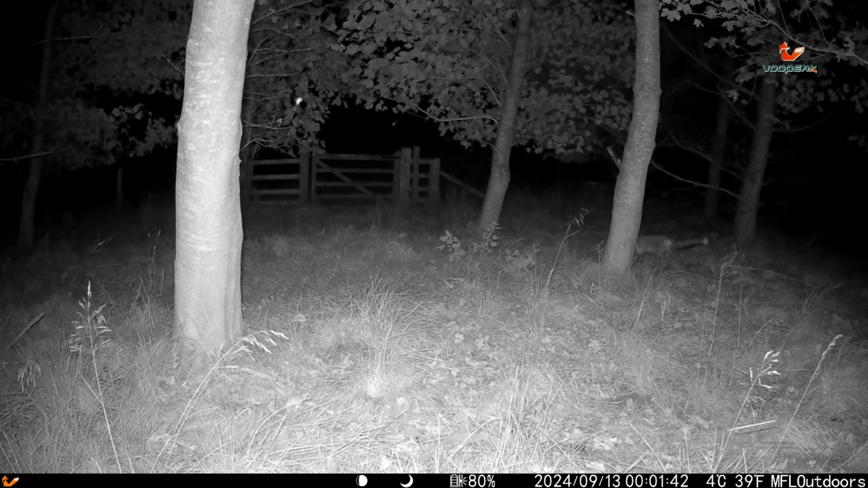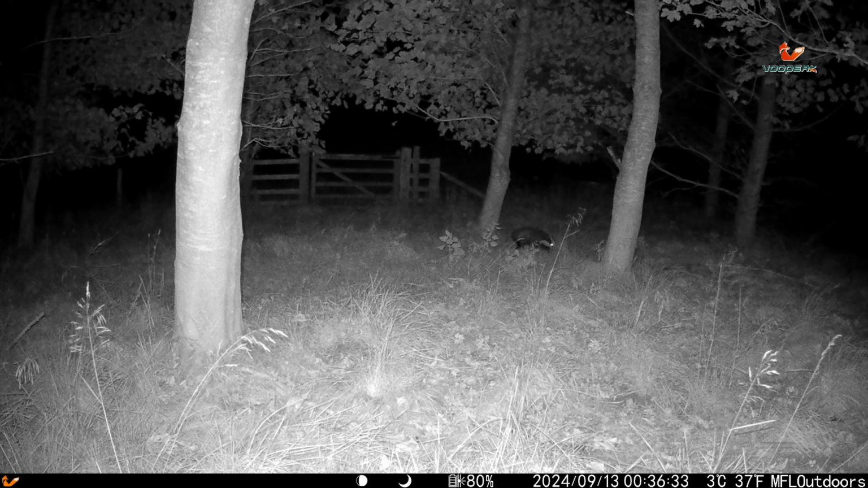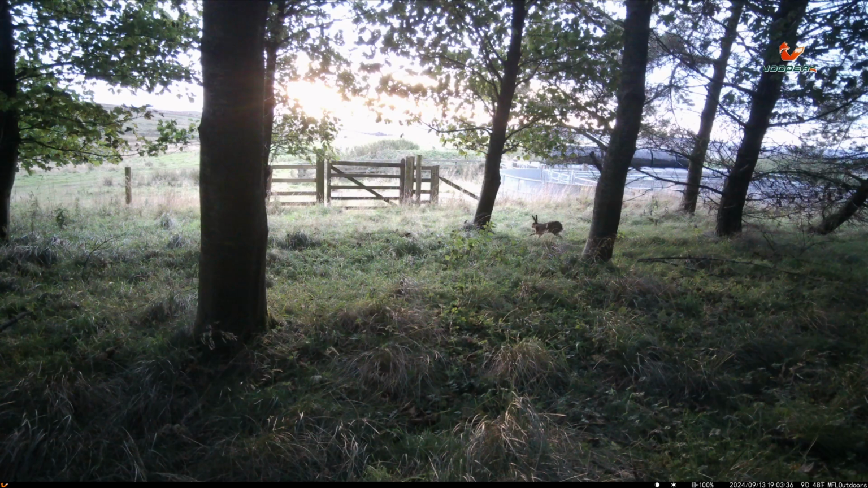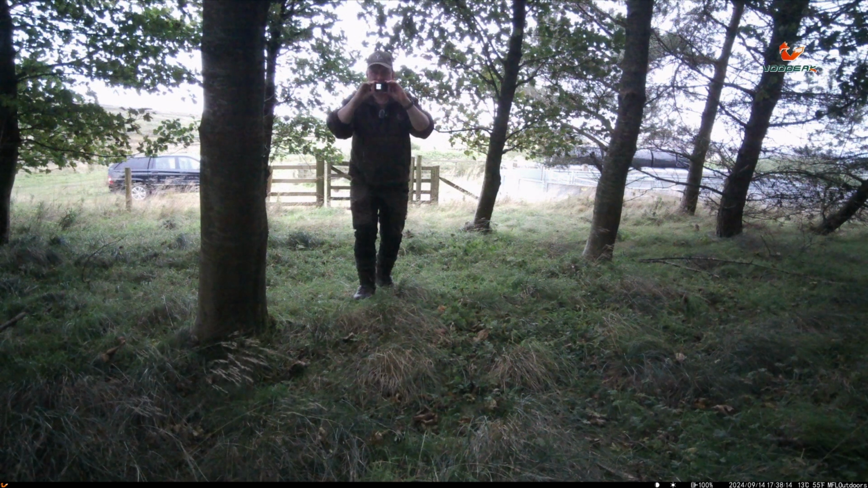First one is a fox, middle right, you can just see. Second one's Mr. Badger, following the same line. The third one's of a cracking hare. And the fourth one's of some dodgy looking character, don't know who that is.